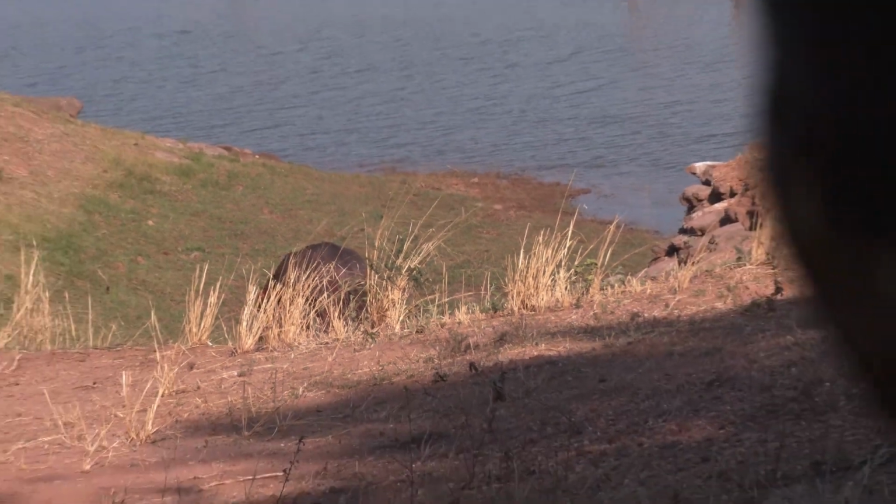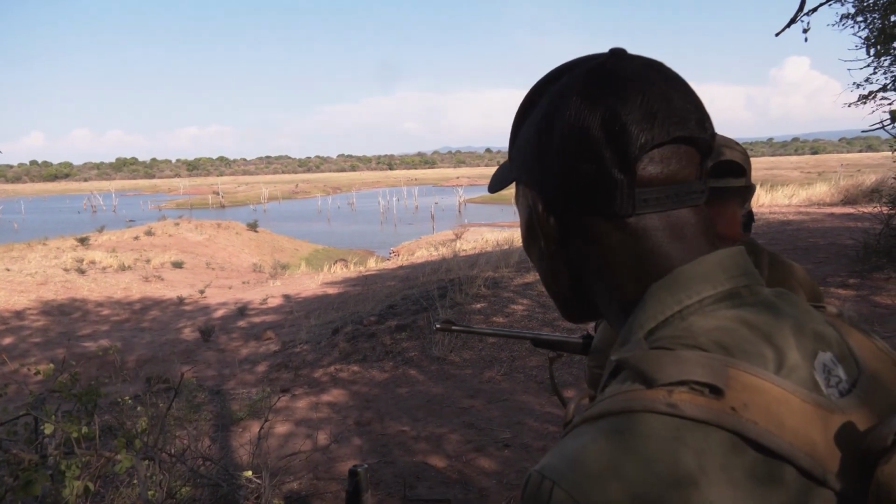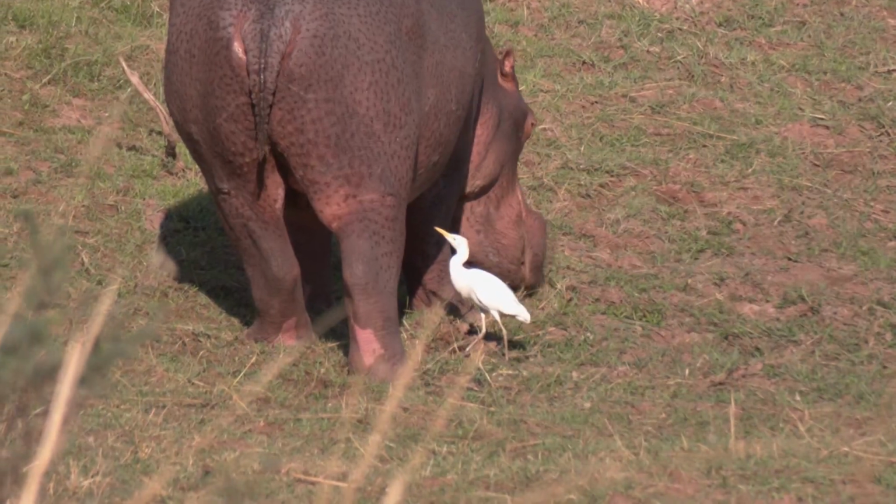It's not a huge bull. It's an average bull. It's not a huge one. We've still got time. Just not big enough. But we would have had him.